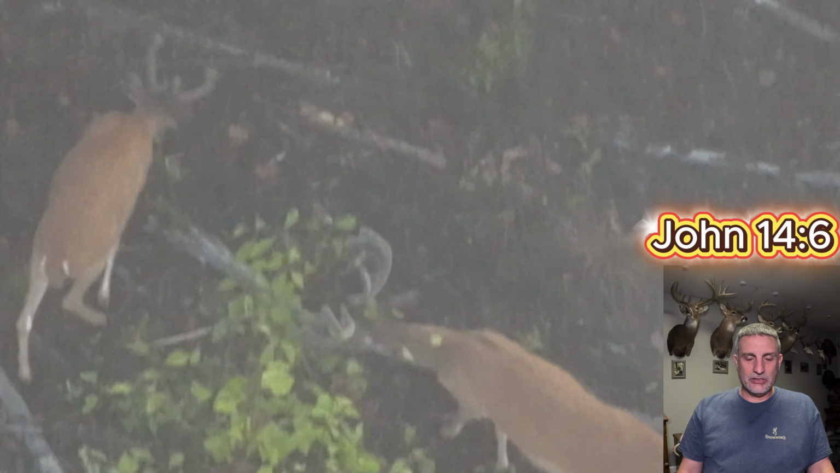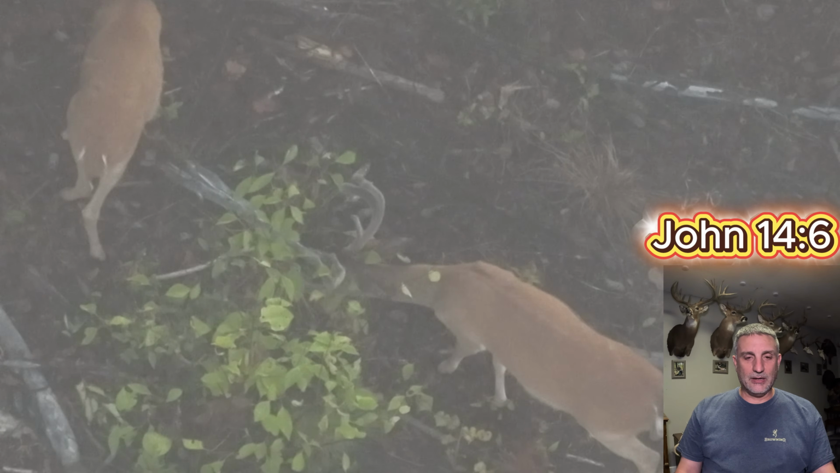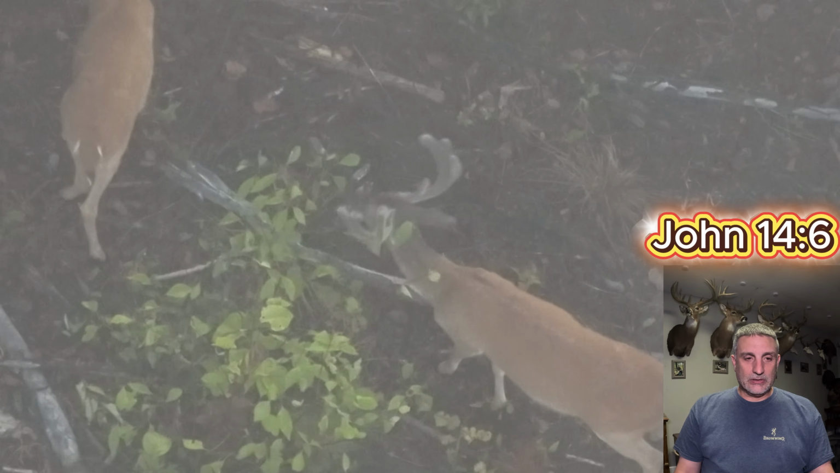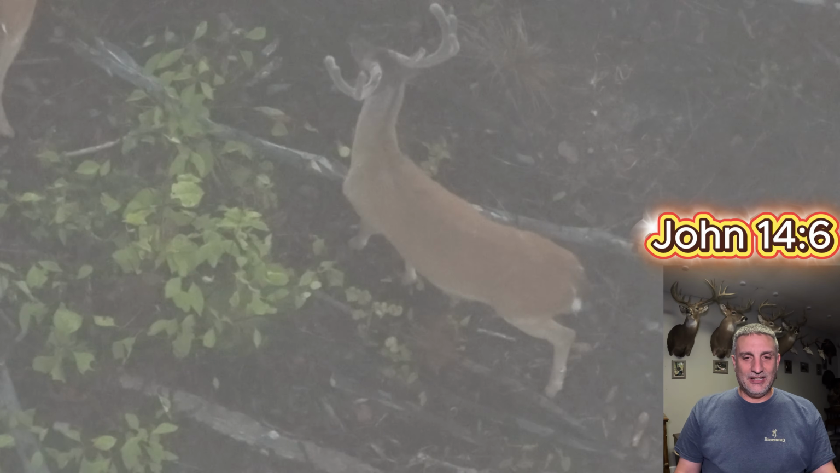He's a young buck. He'll be a good one another year or two. He'll be a hoss too if he survives. Hopefully he does. He should definitely survive this season on our property. We'll watch that for just a second.